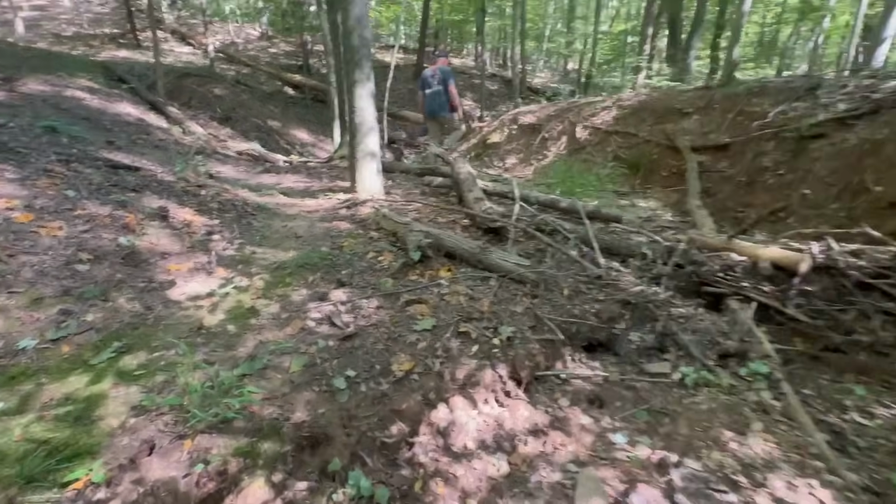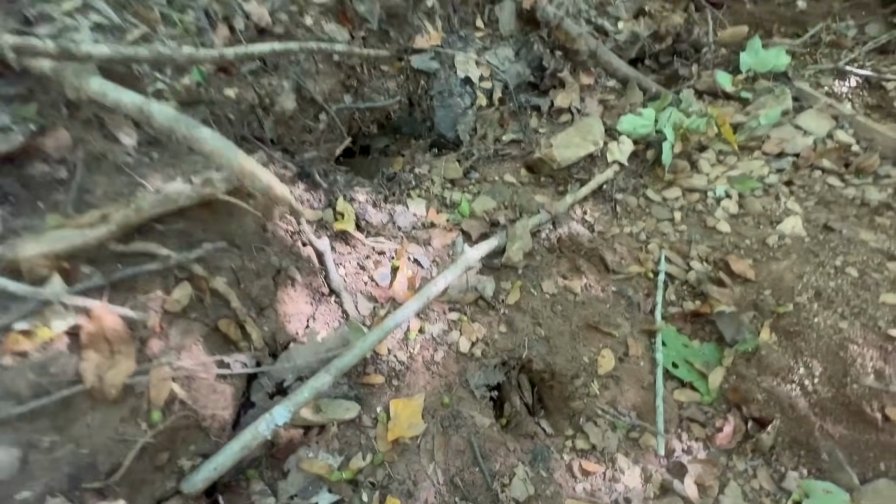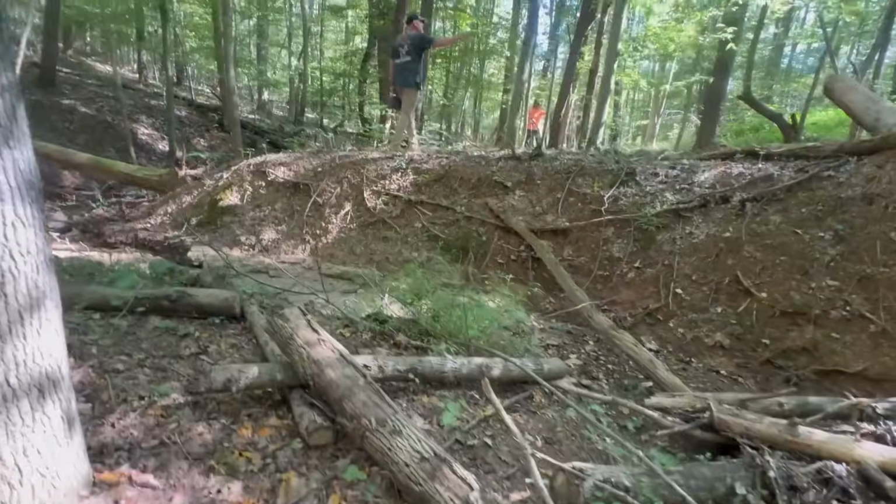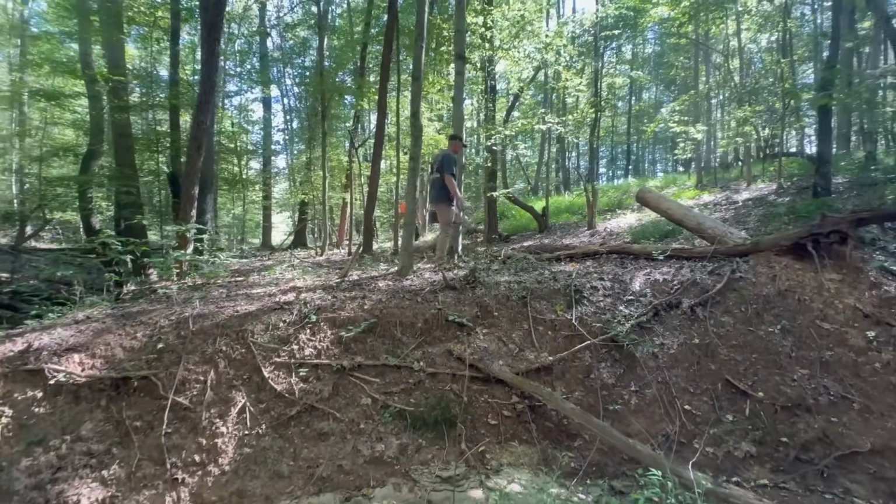See, that's what's throwing me off though. Again, she's down here, and I can see her way down there, but that scent was strong right up there in here. So did you look in this little hollow? No.